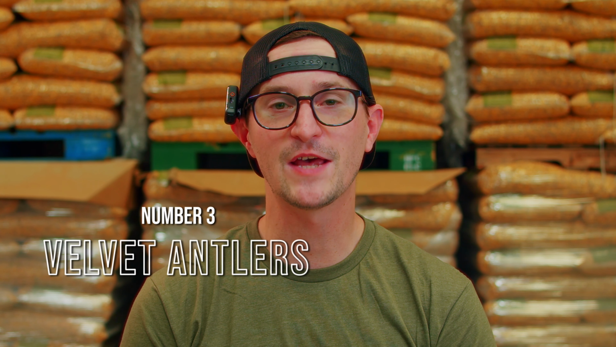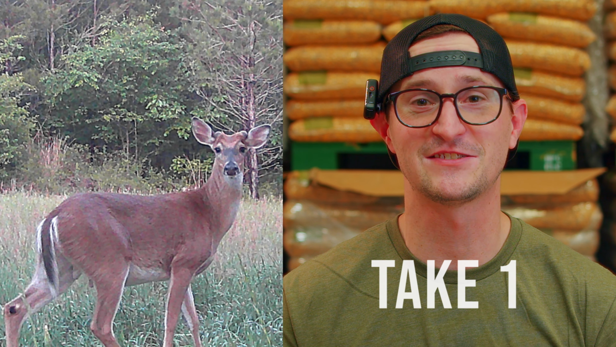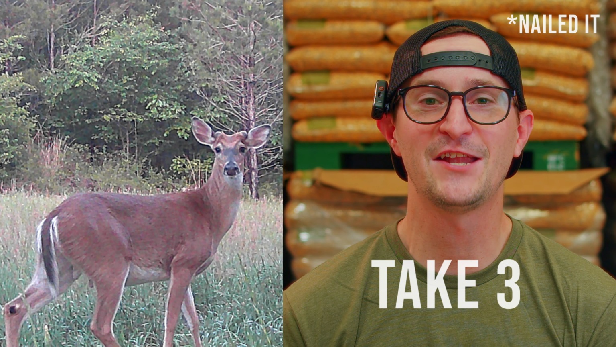Number 3, velvet antlers appear. Now this is where it gets very exciting and where there is a short window where you don't see any antler growth whatsoever. They've dropped antlers and you're waiting on those new fuzzies to start growing. And you're waiting on those fuzzy nubs to start growing.